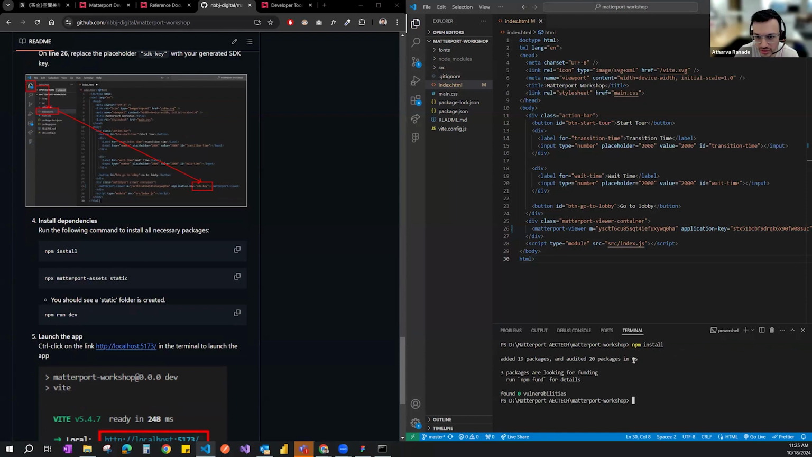So just make sure there's no read or write restrictions on the folder location. So step 1 would be npm install, with which you would see node modules show up in your folder directory.